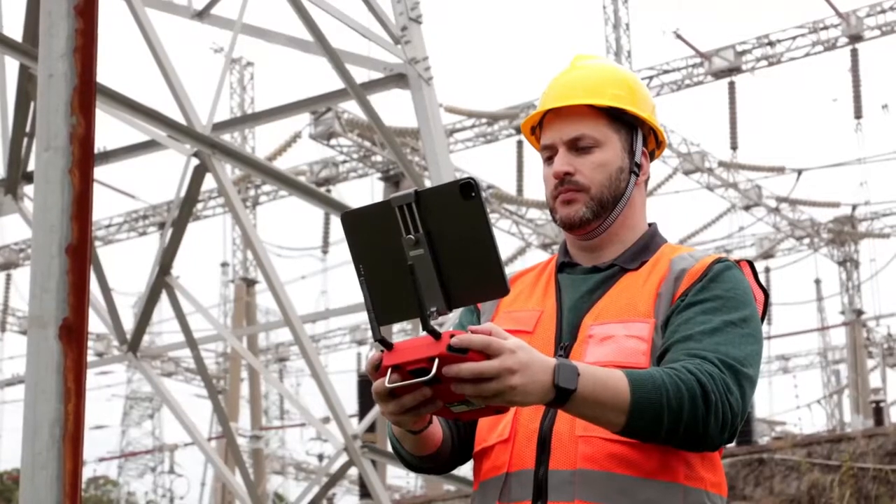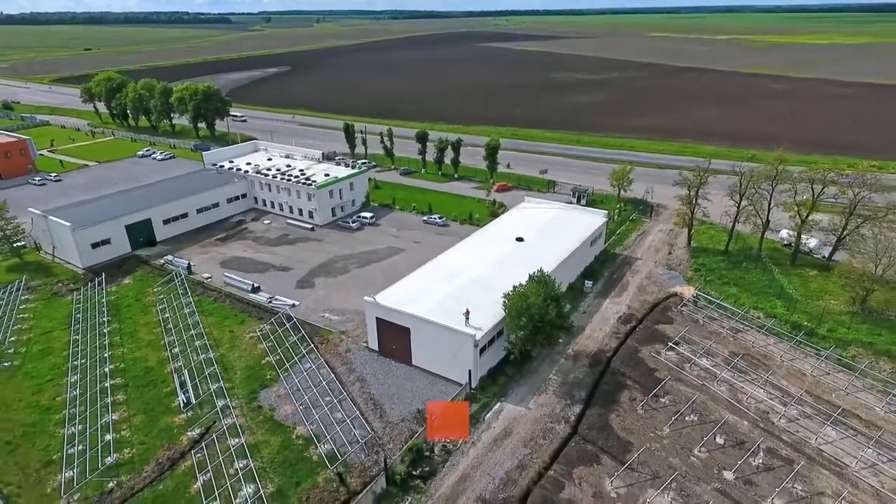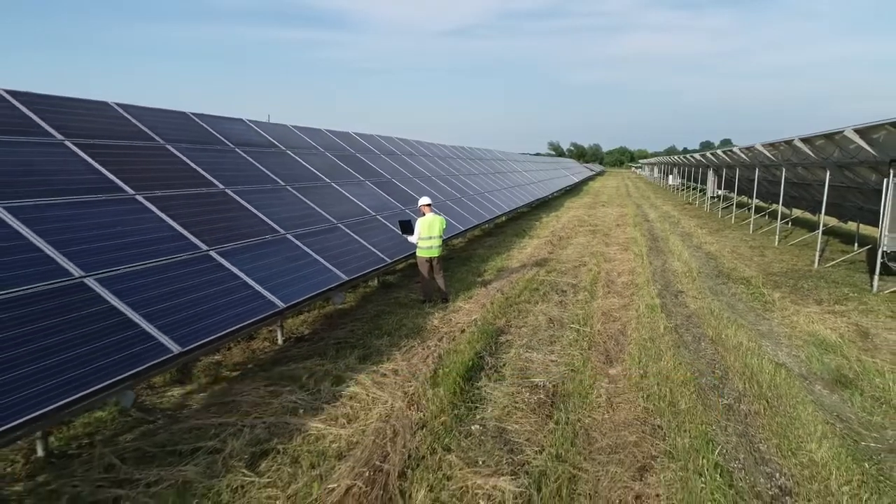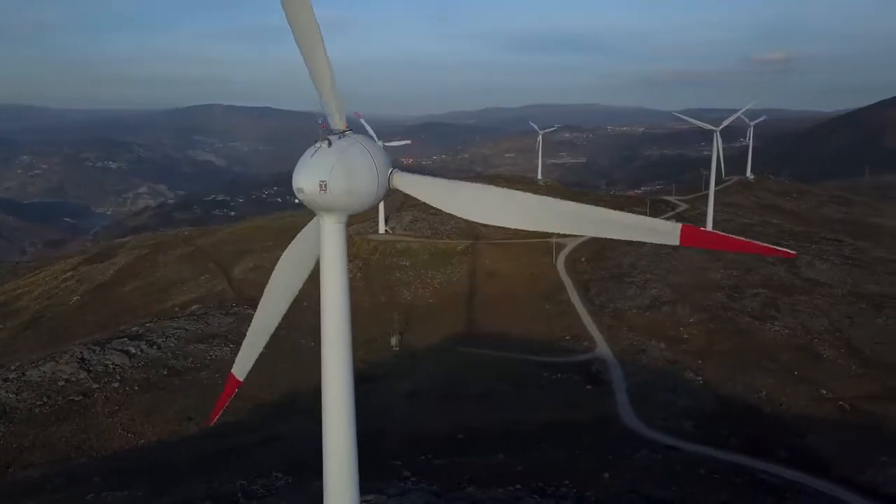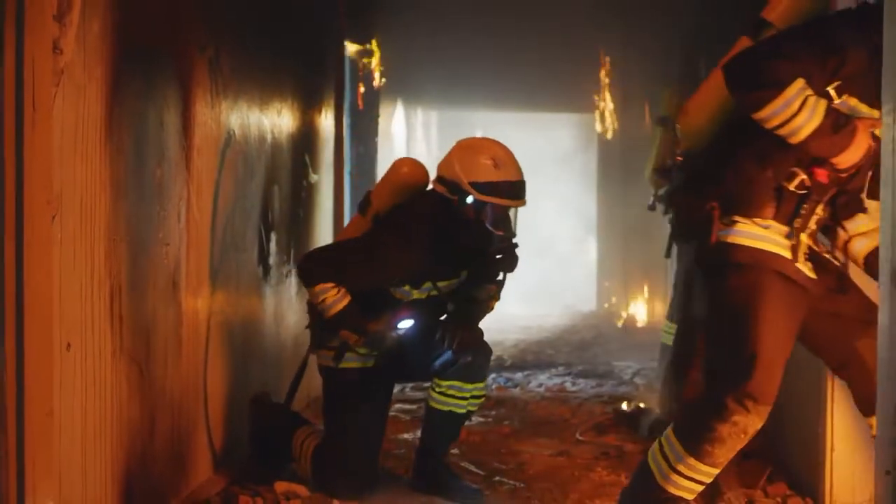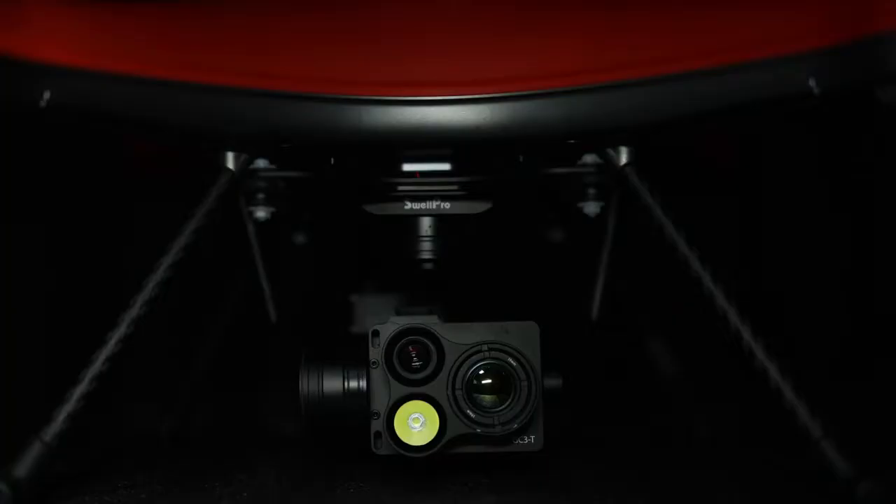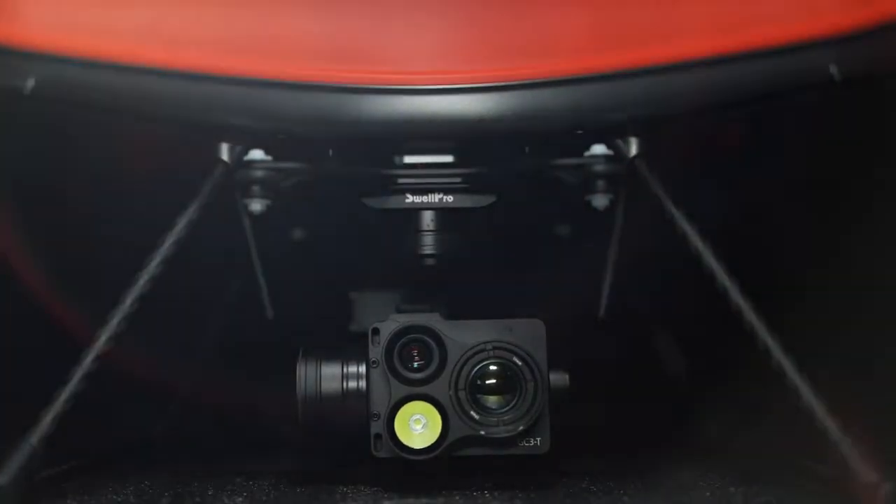Working with SplashDrone 4, the applications of GC3-T are endless, from roofing and building inspection to solar panel inspection, from agriculture plants monitoring to firefighting. Save tremendous time, money, and lives. The new aerial thermal imaging platform by Swell Pro is going to lead many industries into a brighter future.